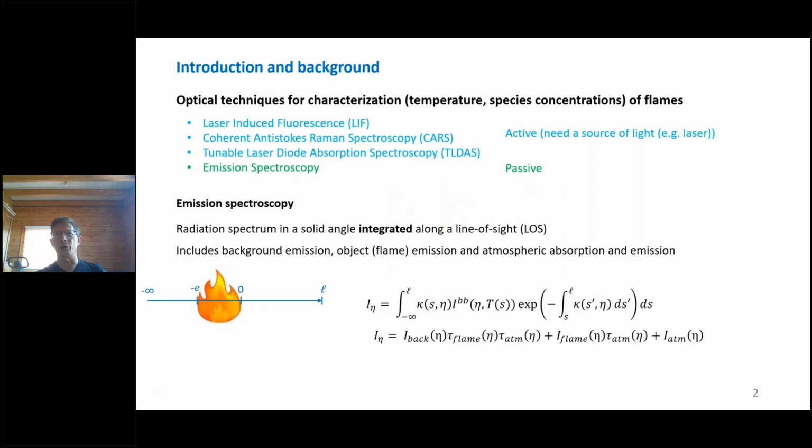Because they are non-contact and therefore non-intrusive, optical techniques are among the most convenient and reliable techniques for characterizing flames. Laser-induced fluorescence, coherent anti-Stokes Raman spectroscopy, and tunable laser diode absorption spectroscopy are active techniques. That is, they require an external source of light, for example a laser, to work. In contrast, emission spectroscopy is a passive technique. That is, it doesn't need any external source of light.